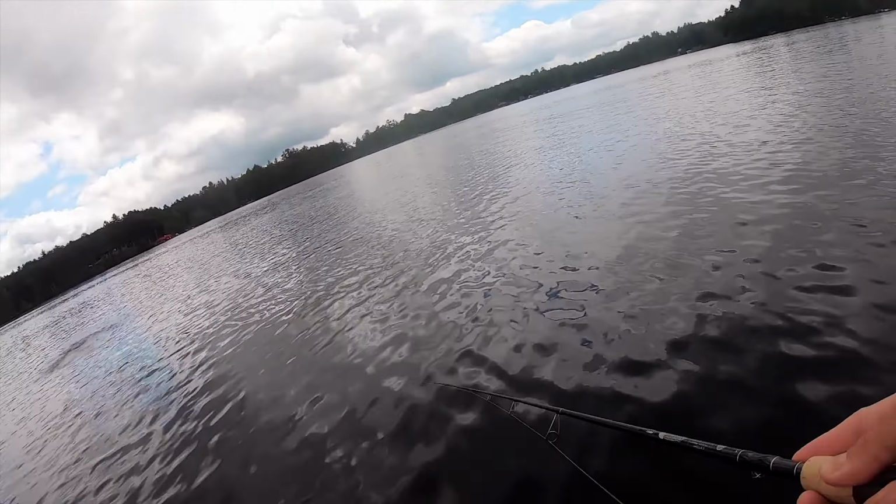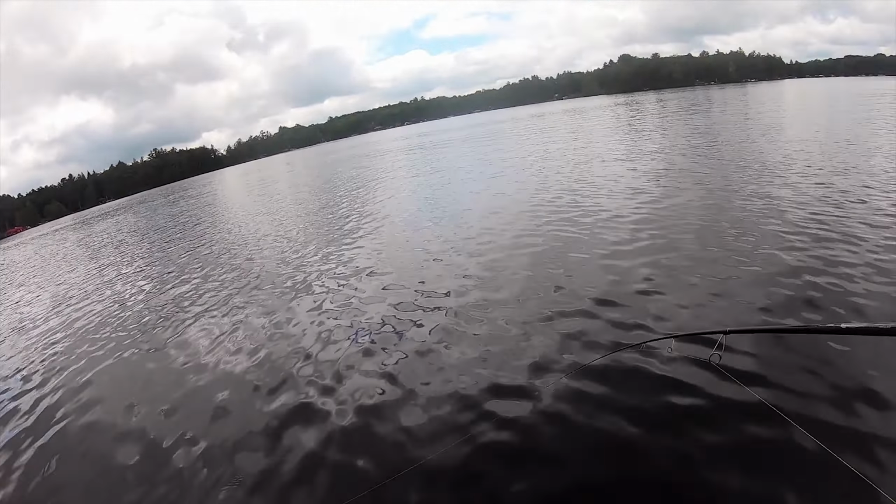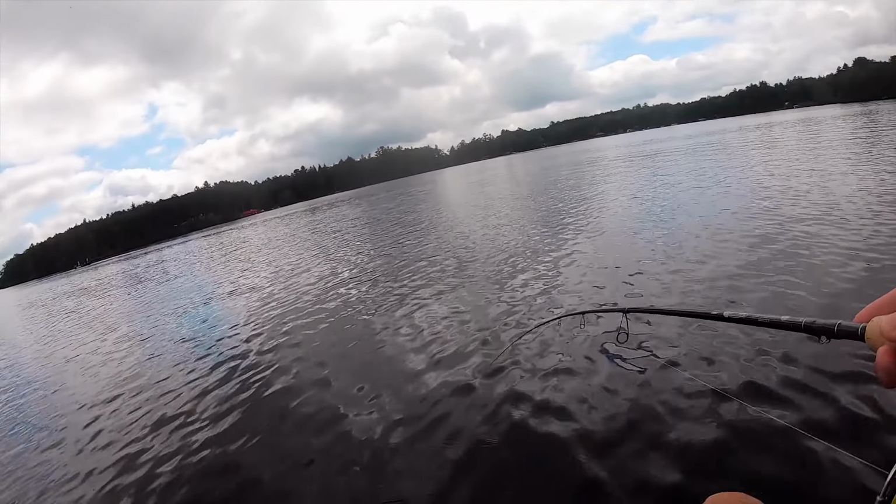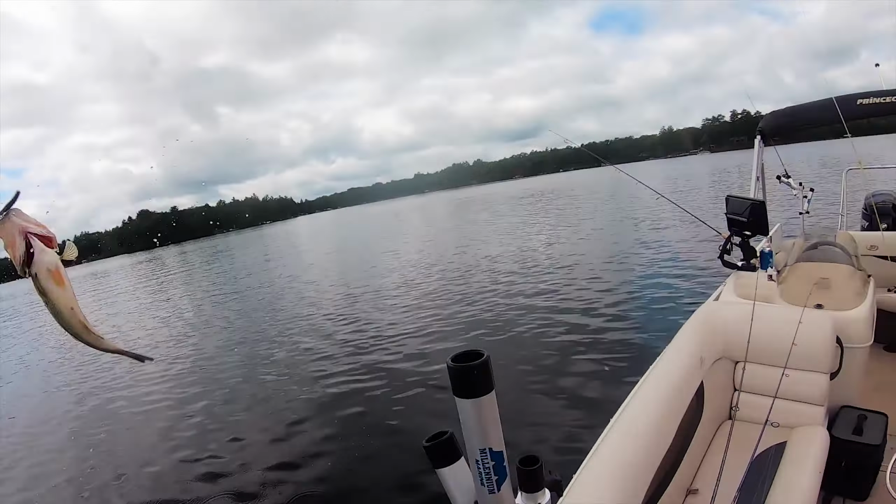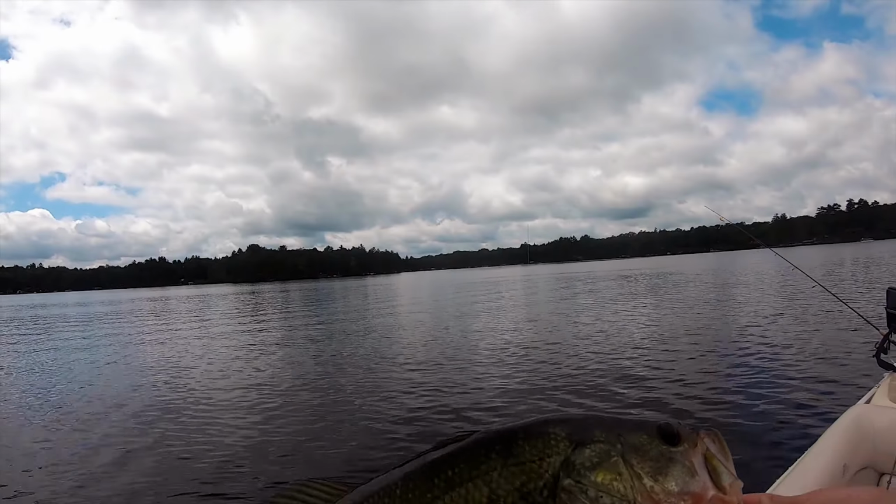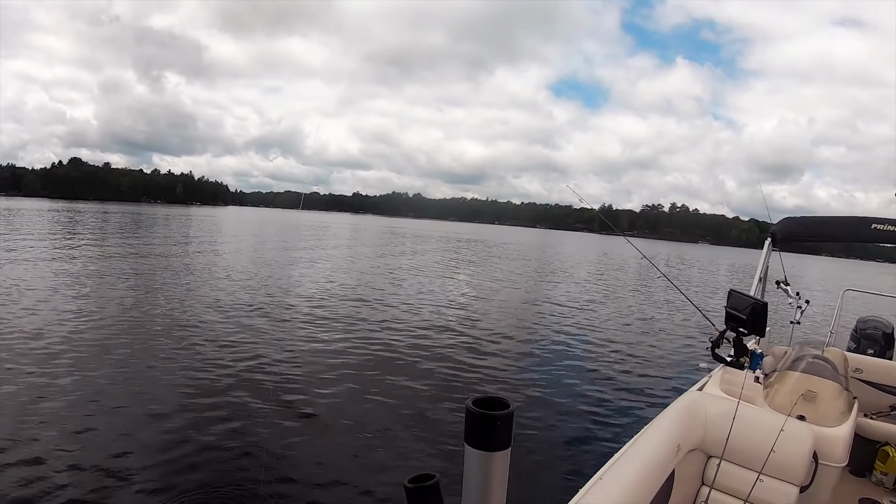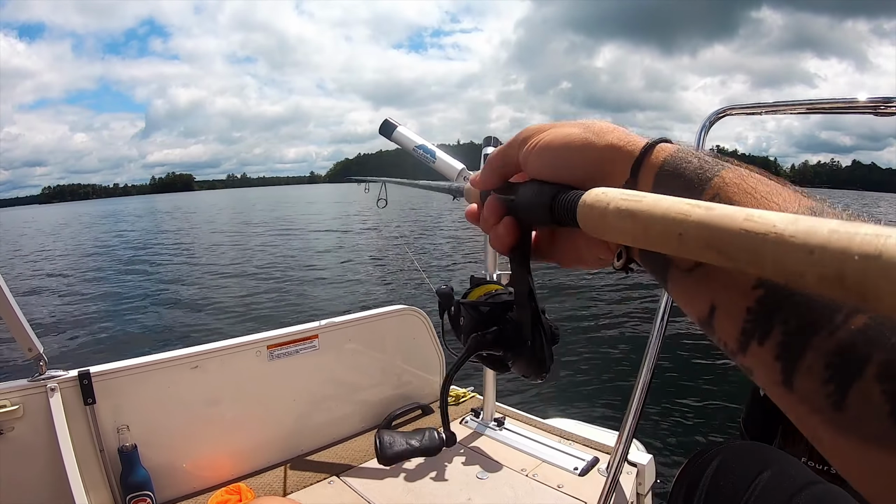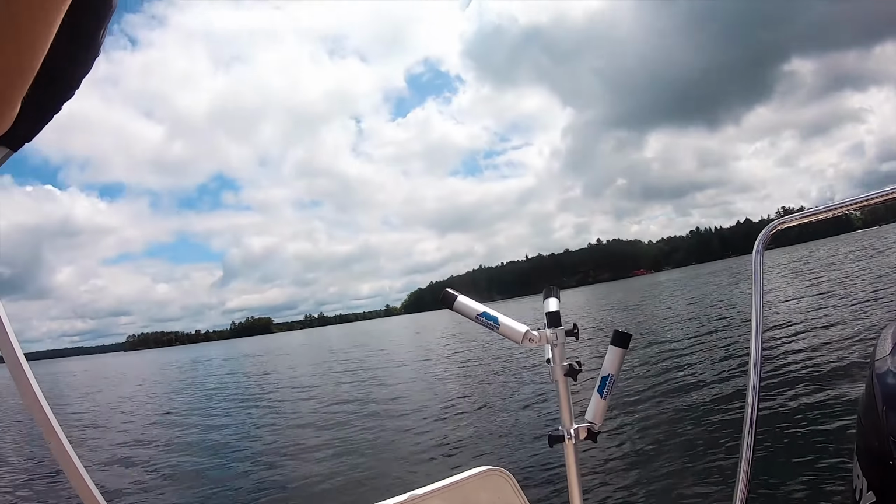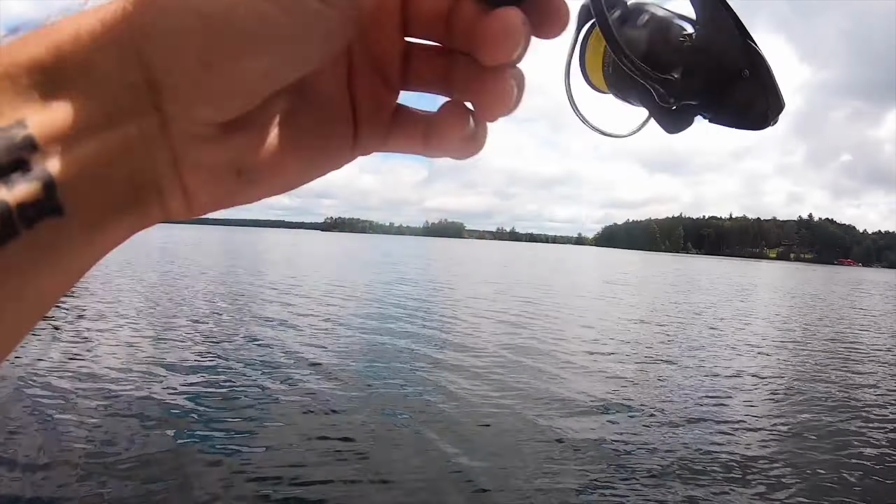There we go, finally. Little largy. No way, nice. Hey guys, my first fish, little dink. That's 2 bass and a rock bass. Oh, a little better. Oh, that's a better one. Is that a smallie? Please be a smallie.